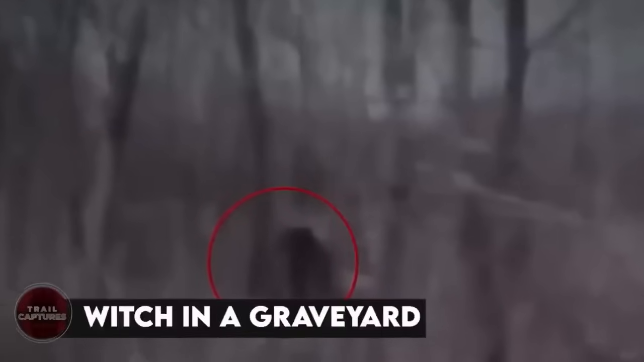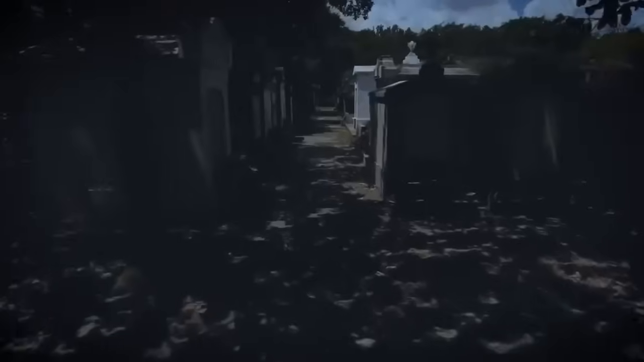Witch in a graveyard. While exploring a graveyard in Hungary, a guy who was researching ghosts and unusual artifacts came across a spooky encounter. He stumbled upon necklaces made from human teeth and an abandoned graveyard. To his surprise, he discovered a goth-looking woman, possibly a witch, hiding in the area. Instead of running away, he shouted at her, causing her to gather her things and flee.